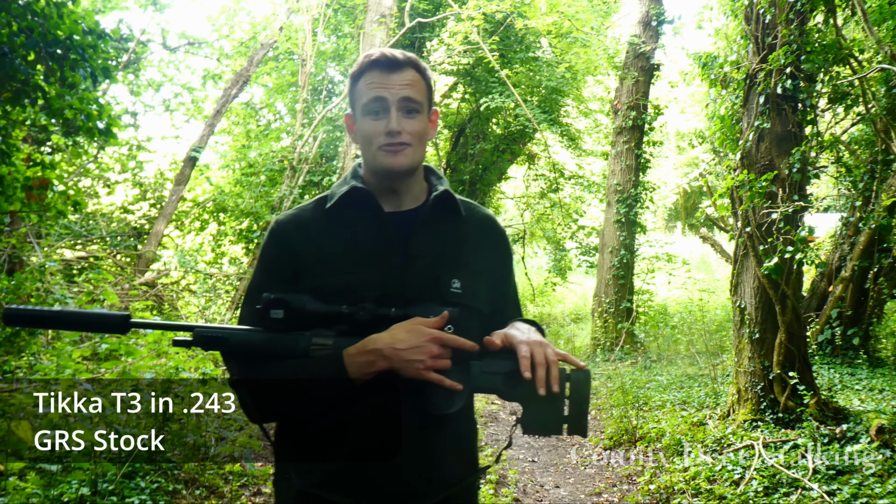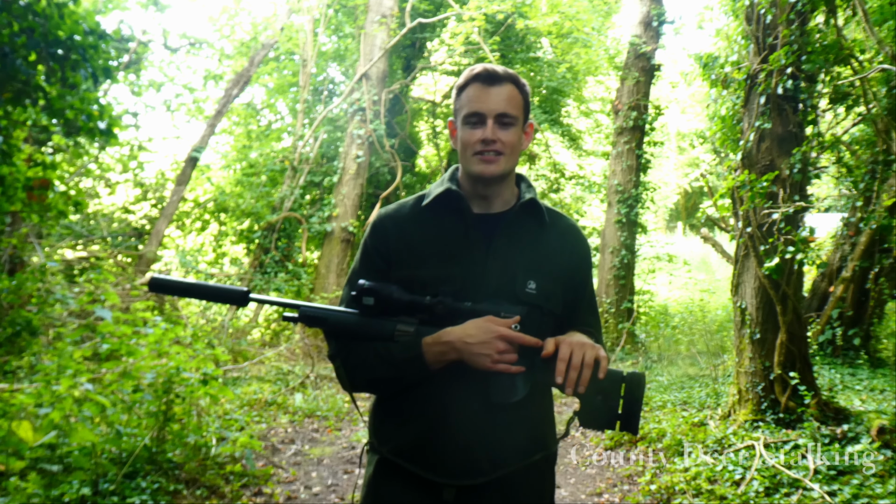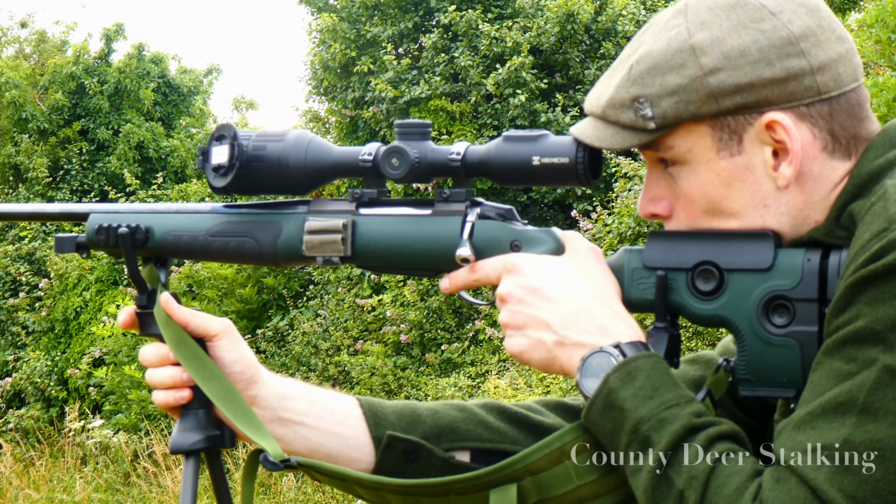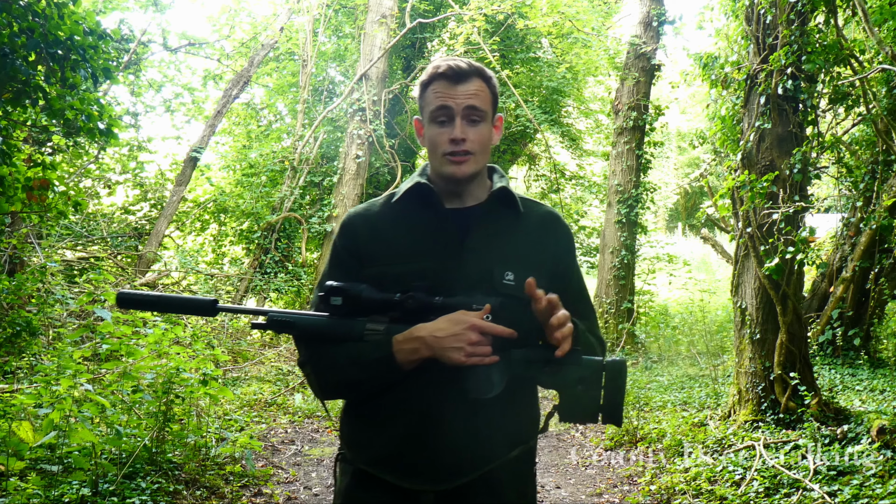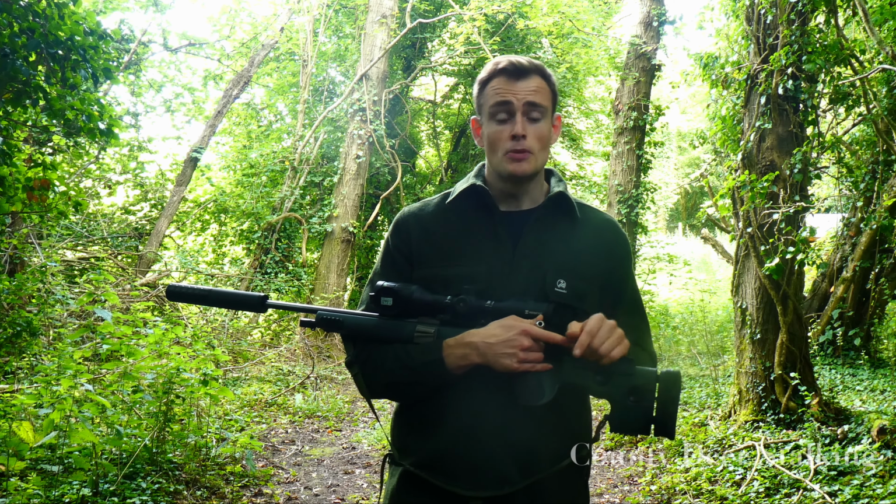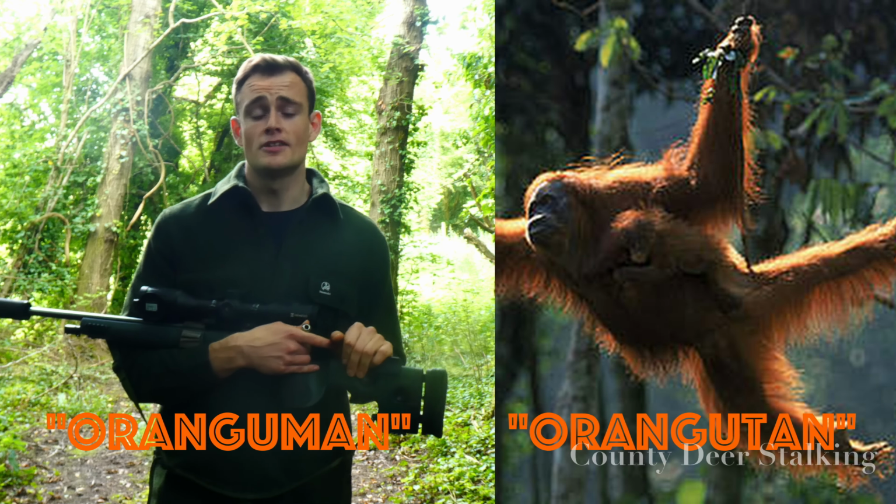So this is my Tikka T3 rifle in .243. I've had this for over a decade now and it's been my workhorse ever since. Recently, I decided to upgrade it with a GRS Bifrost stock for a couple of reasons. I'm 6'5", blue eyes, sadly no trust fund, and as you can see, I obviously don't work in finance, but what I do have is exceptionally long limbs. Peter quite rightly calls me the orangutan.